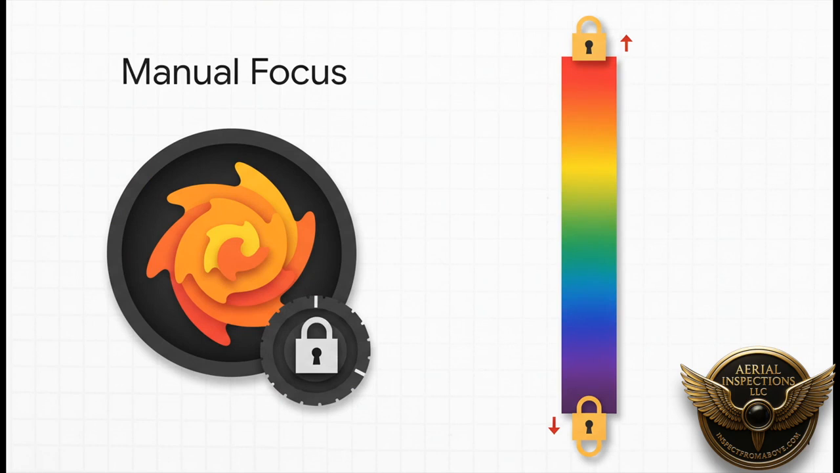She sends the drone up to the survey altitude, manually focuses the lens until it's perfectly tack sharp, and then she locks it. She also locks the temperature range, the span, so that every single image she takes from that point on is directly comparable to the last. No autofocus, no auto anything, just pure, consistent, reliable data.